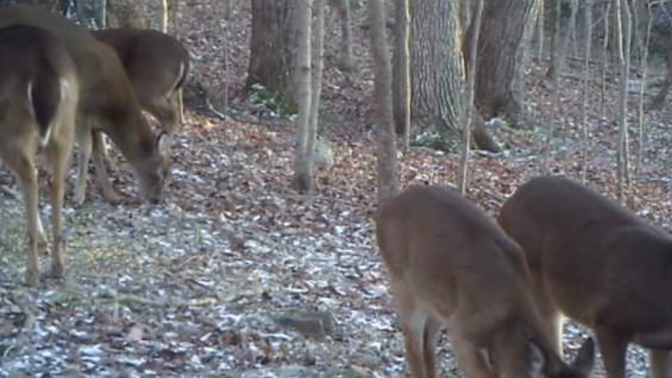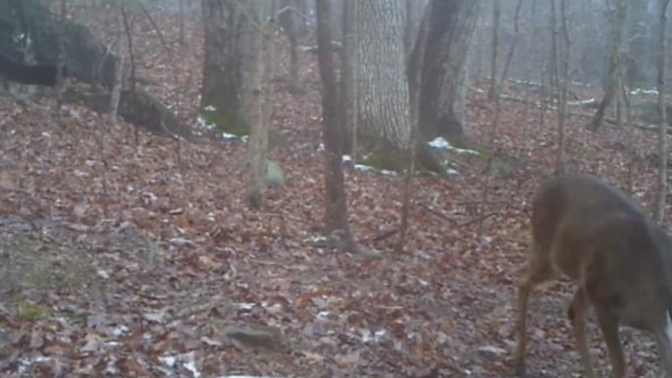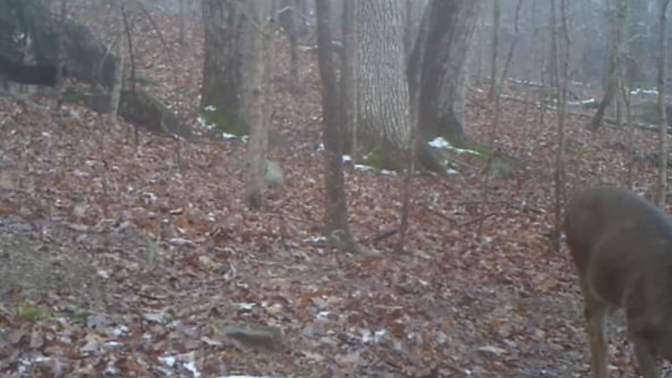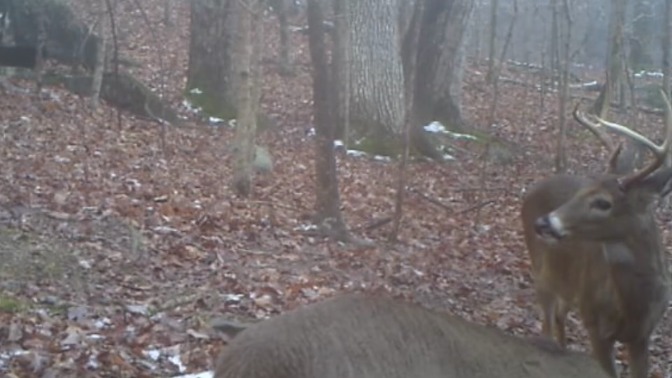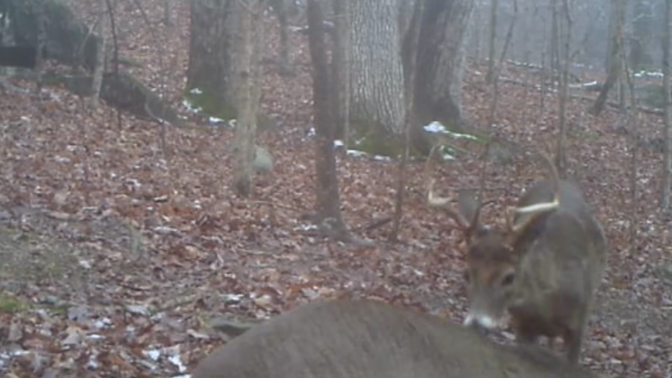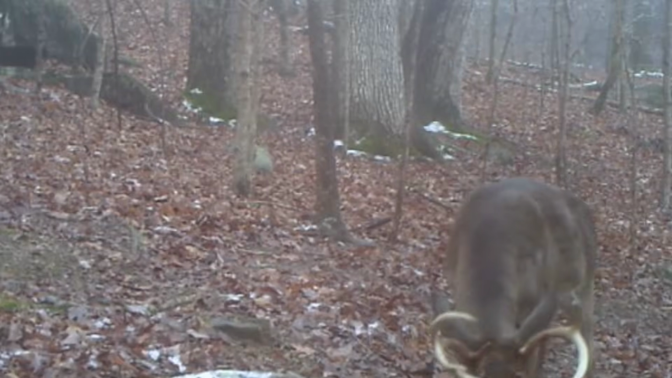That's those the old bucks. They like it too. They like the mineral block. This helps keep them deer healthy. But all the other animals nibble on these blocks too. But that snow didn't last long.